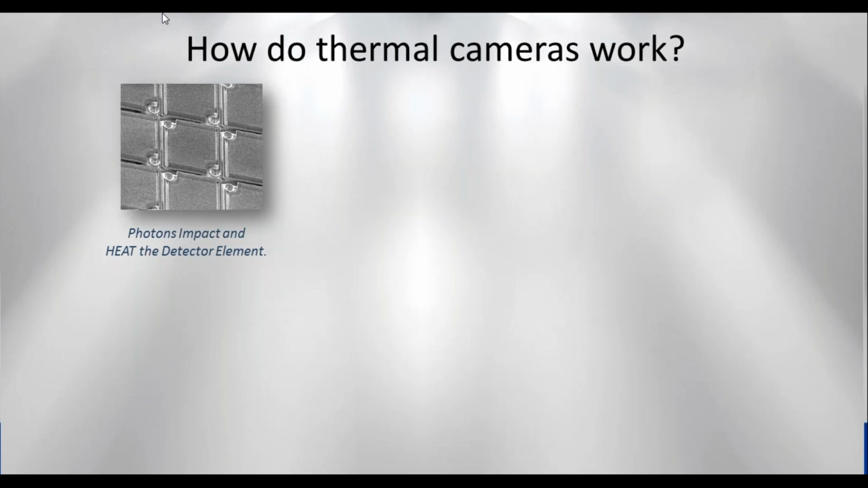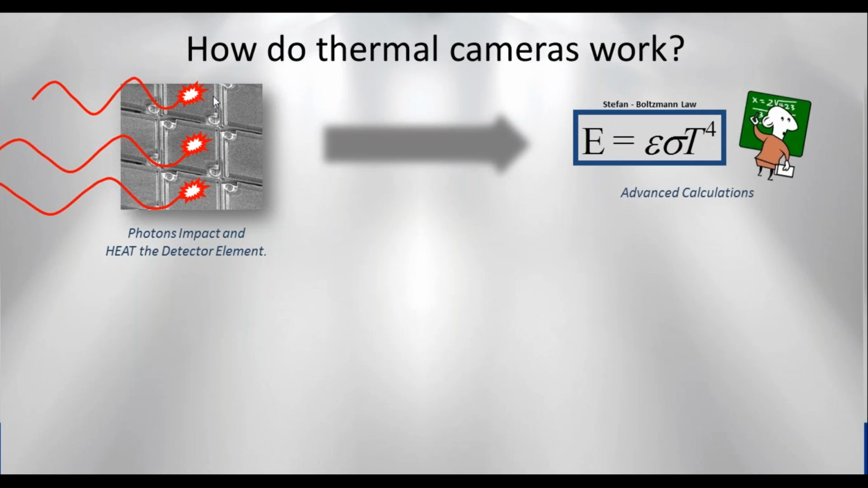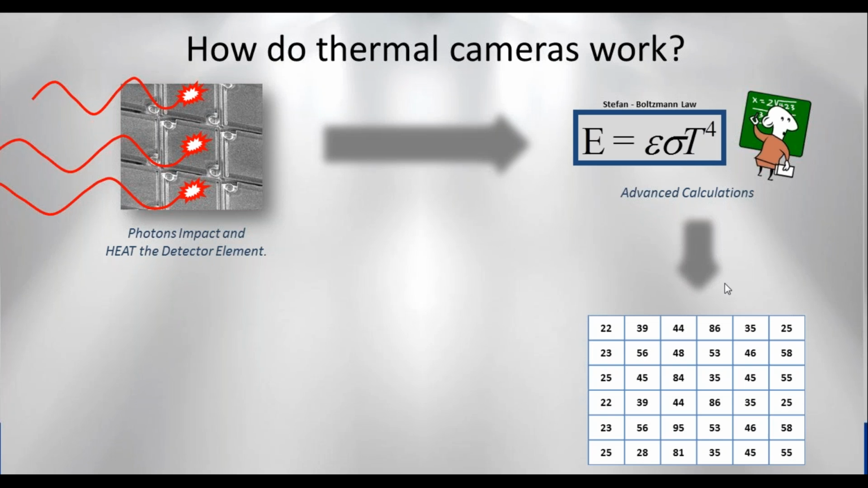Once that radiation is emitted, we have to have something that catches or detects it. In this case, the photons go through the lens and impact the detector element within the camera. Then that element takes that, runs it through some calculations, and we have what's basically a spreadsheet that comes out with all of the temperature values for each one of those elements in the detector.